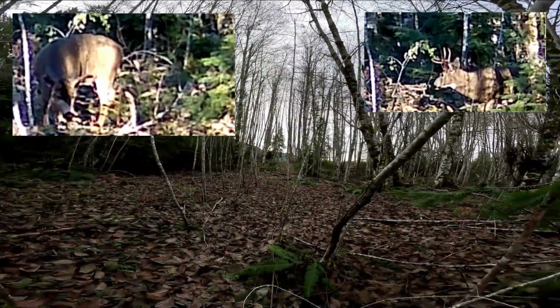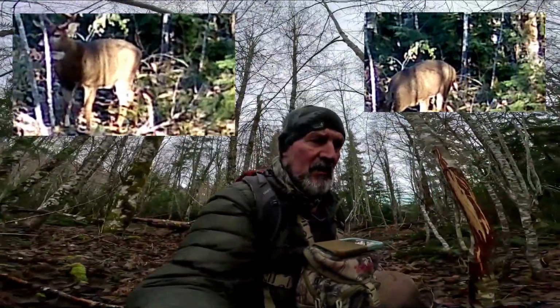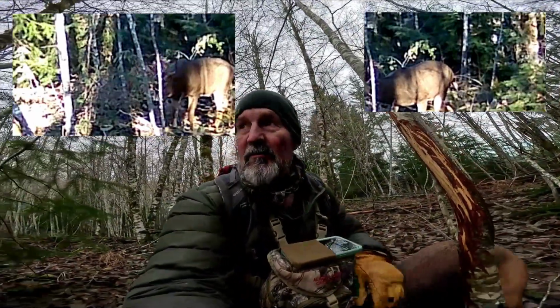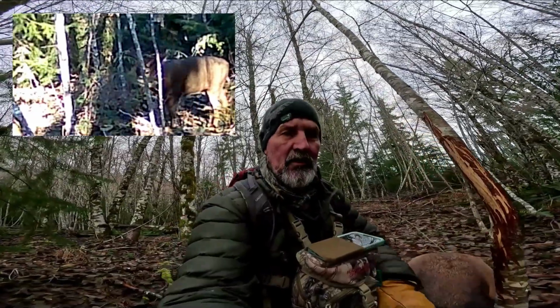All these small alders here are really great for the deer to scrape on and go through. We've been catching them in here quite a bit. So anyway, that's that one. I'll take you over in a few minutes to see the big elk rubs too.